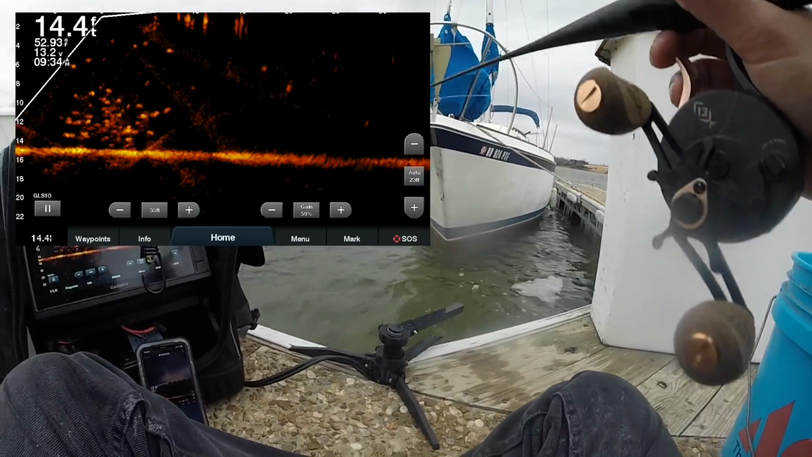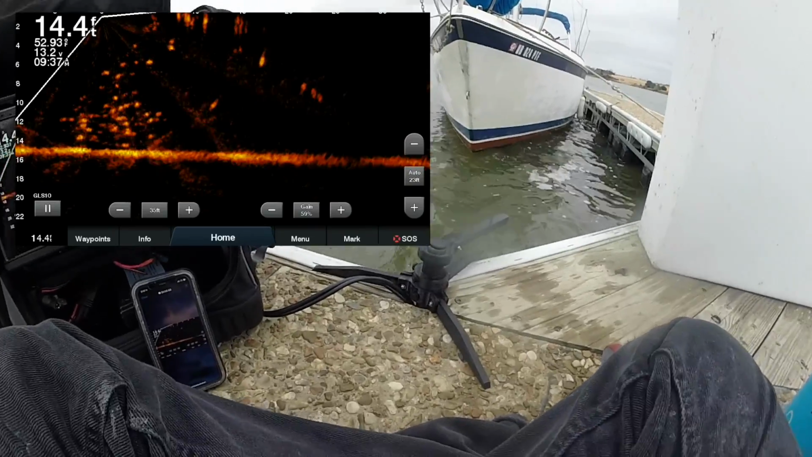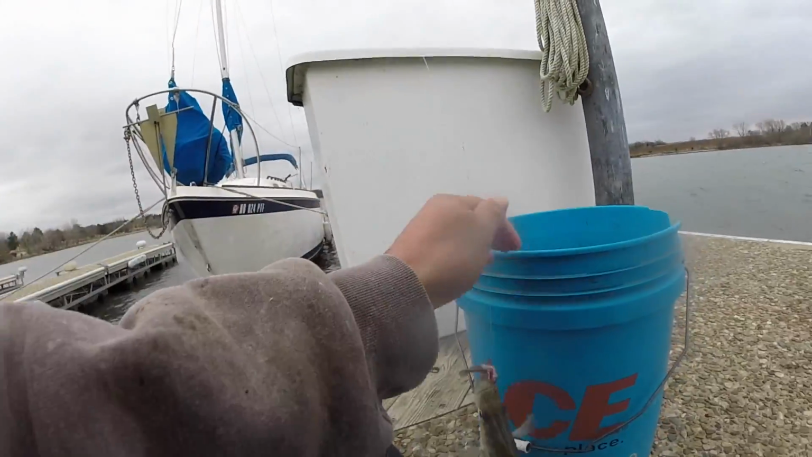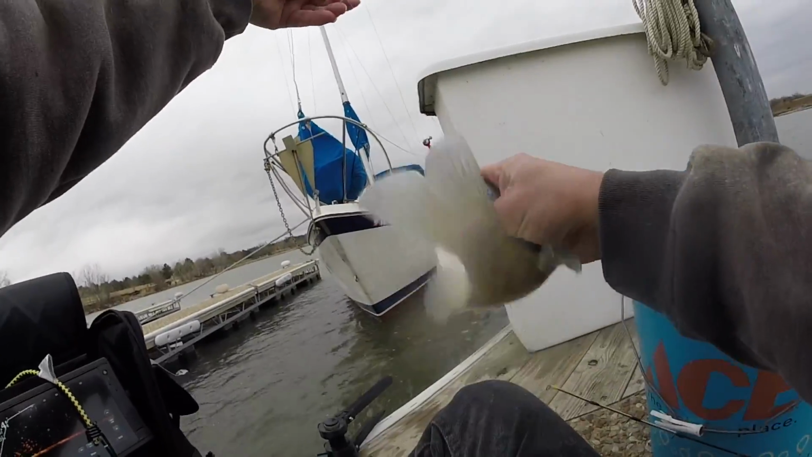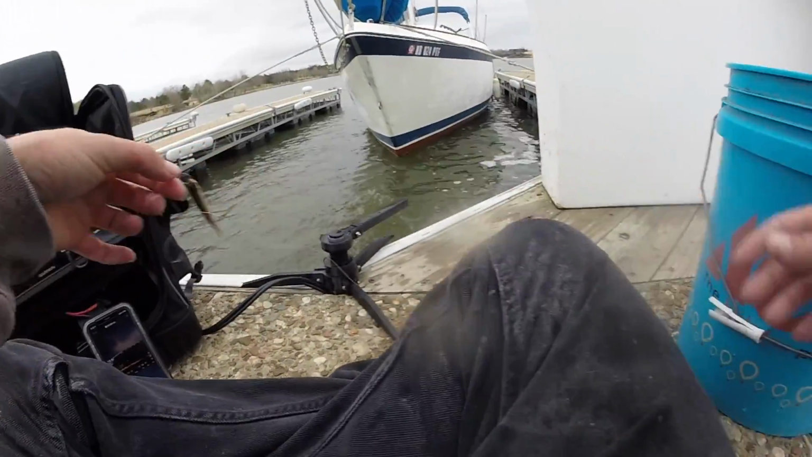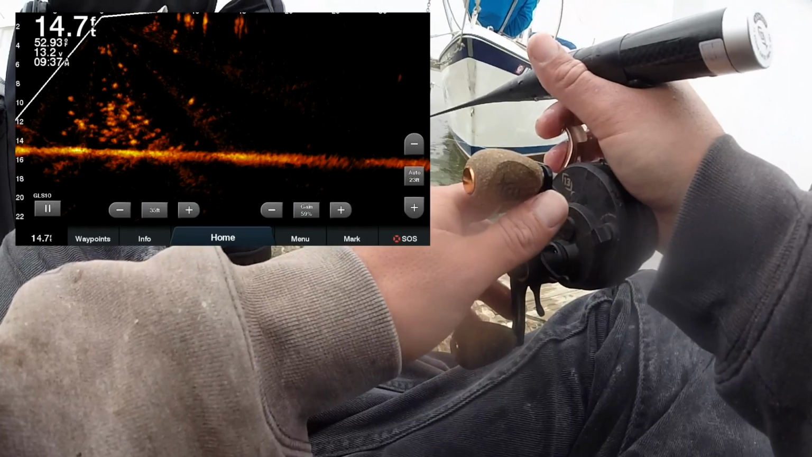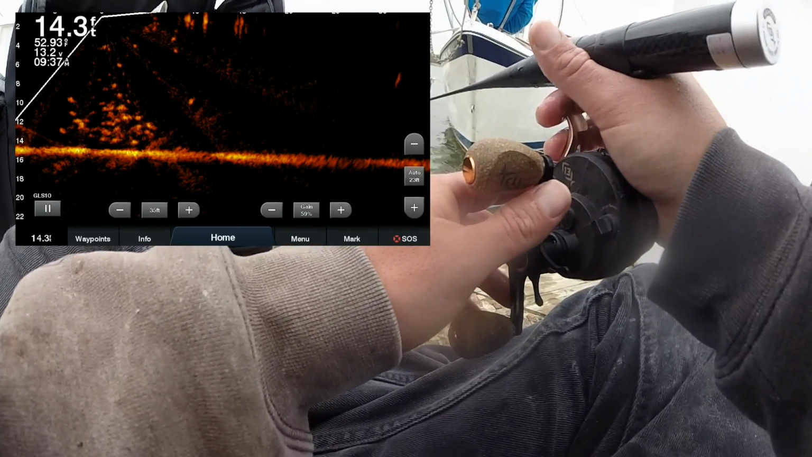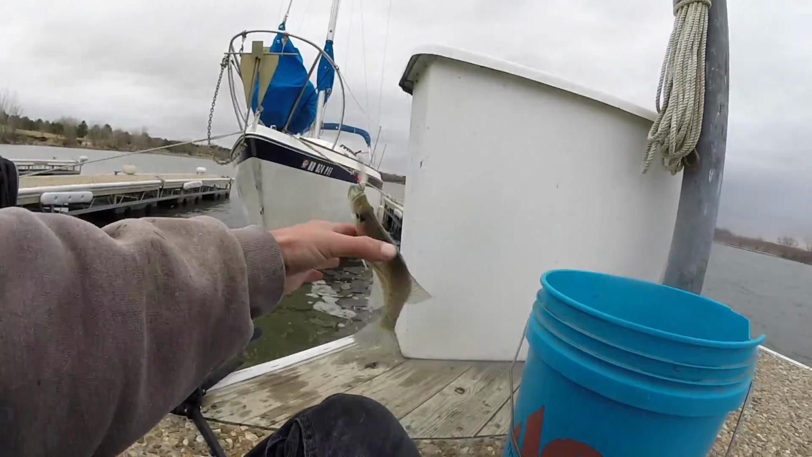Oh, that was better. That one slammed it. Got my minnow too. Little jerk. Another one from up top. It's probably one of our bigger ones from today. Still not 10, but we'll take it. Old white crappie. And we watched him eat it. Bigger one looking at it. I think the smaller one got it though.